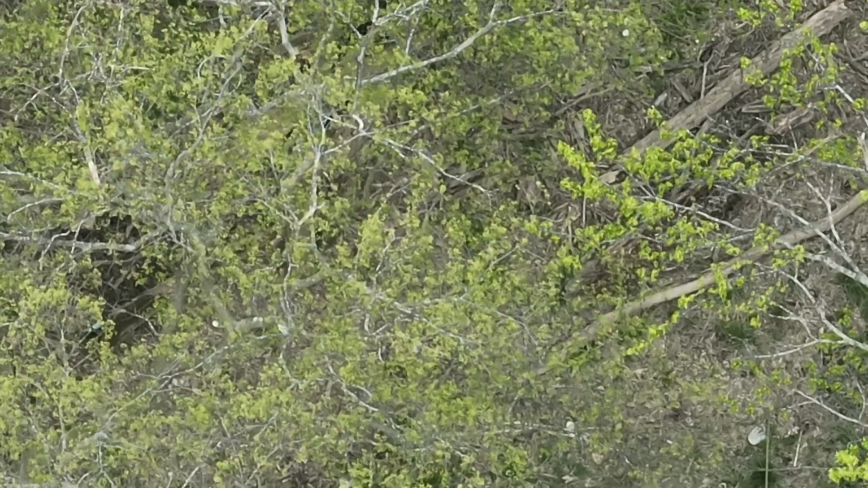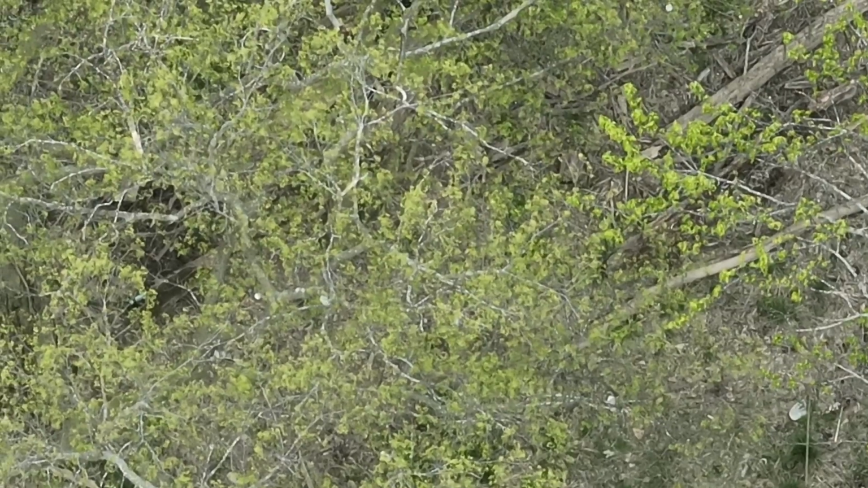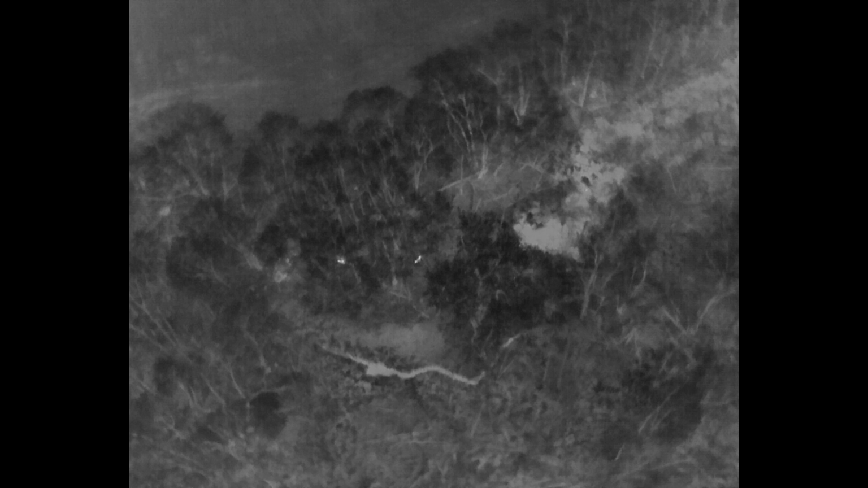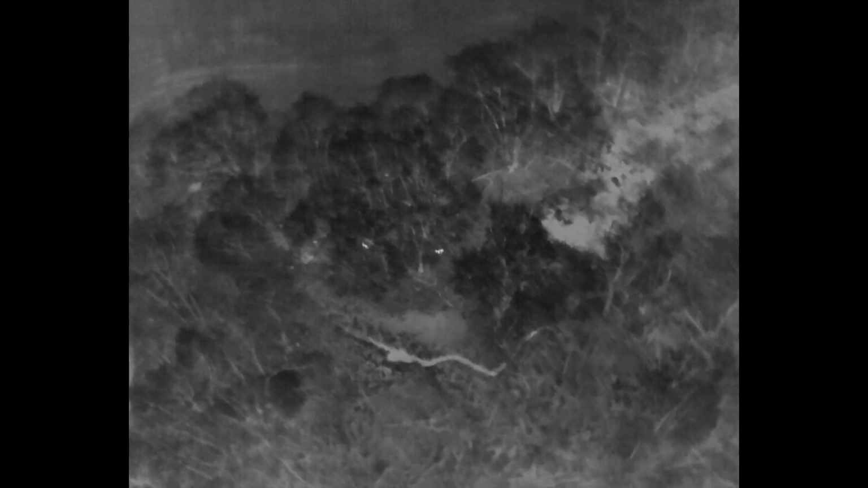Upcoming, I put the drone back on the mission. I'm bouncing in and out of here just to show you what the canopy is, what you have to look through, and then what you don't have to look through when you're in IR mode. Looks like they're moving down here, maybe to a more open area.